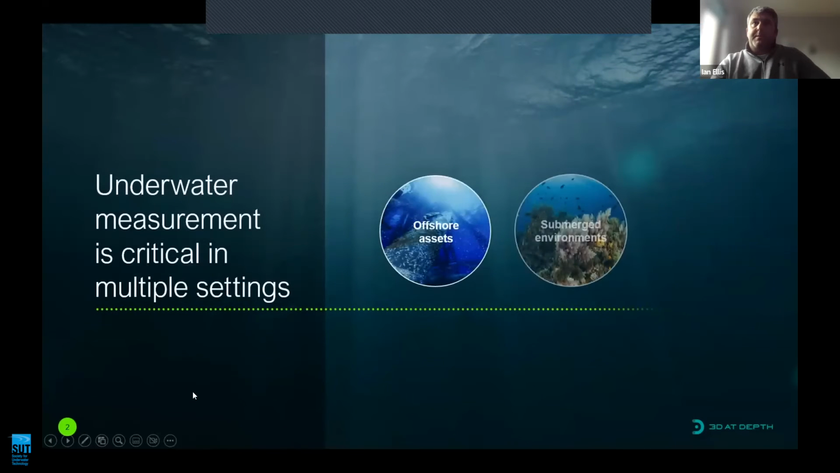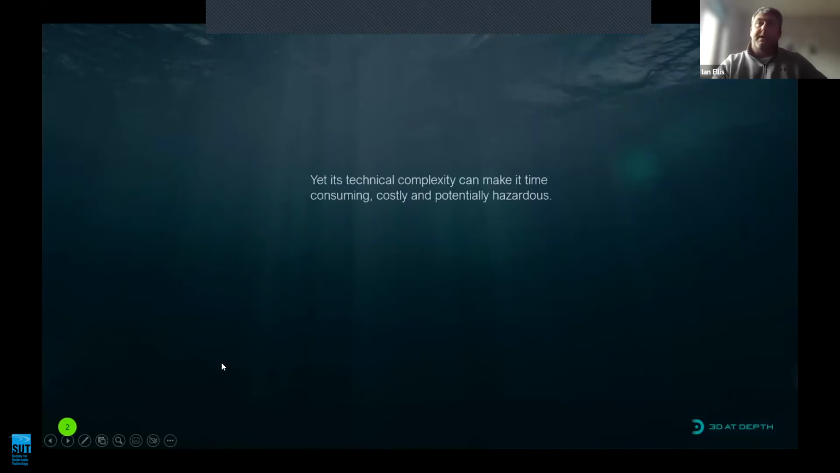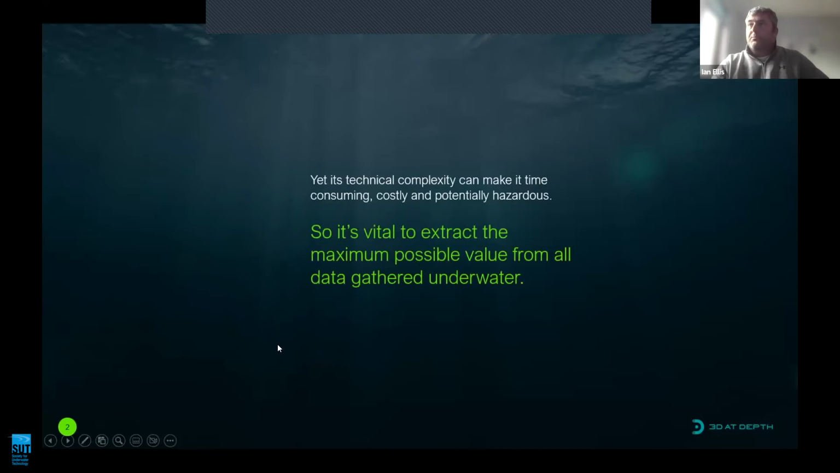As you probably know, underwater measurement is critical in a variety of settings for your offshore assets and submerged environments. It's technically complex, it can take time, it's extremely costly, and it's potentially hazardous. So it's vital that we extract the maximum possible value from the data that we can gather in water.